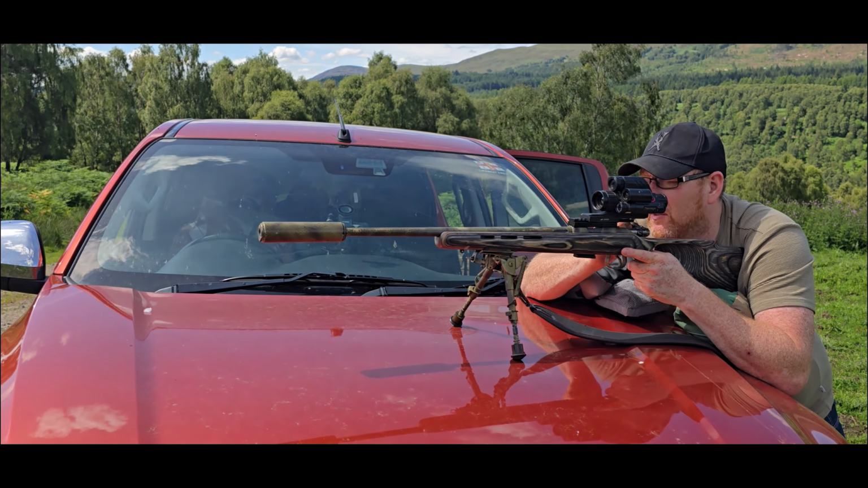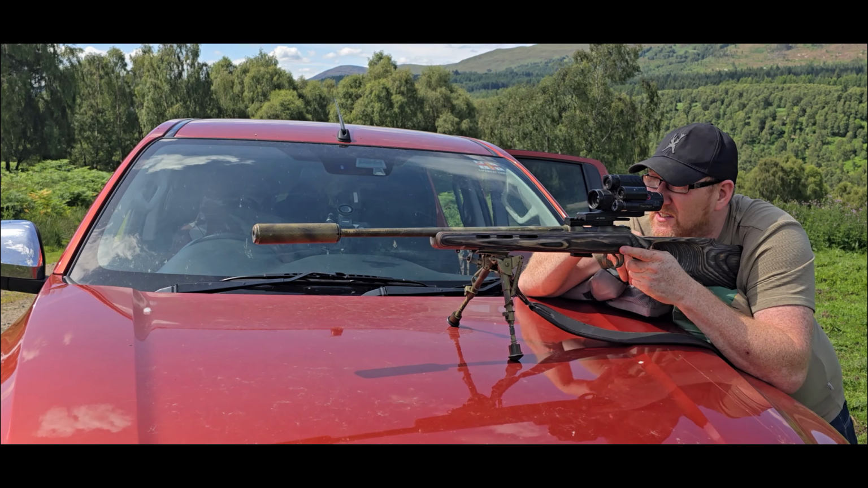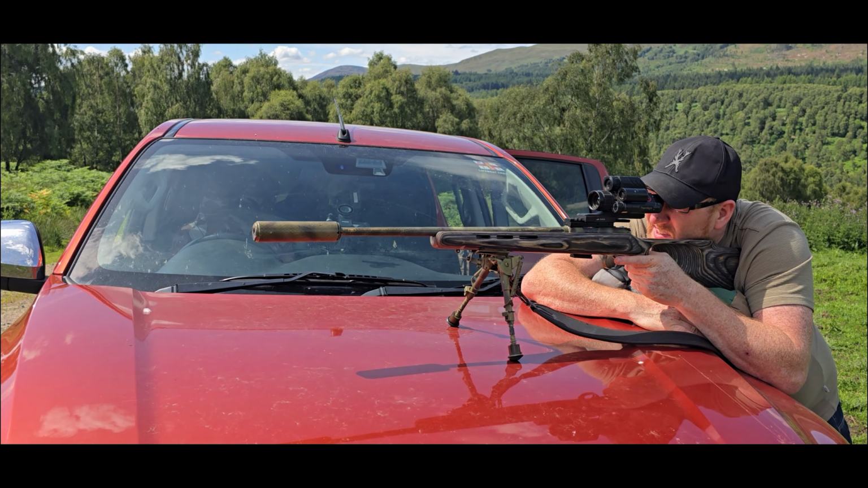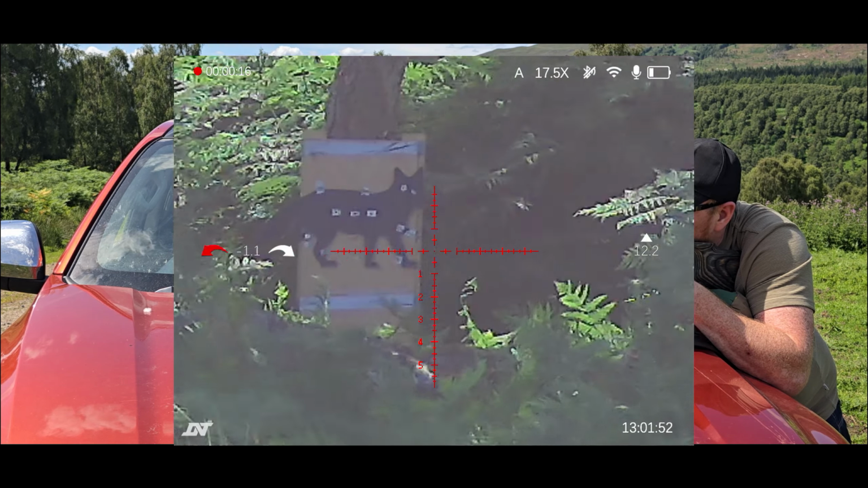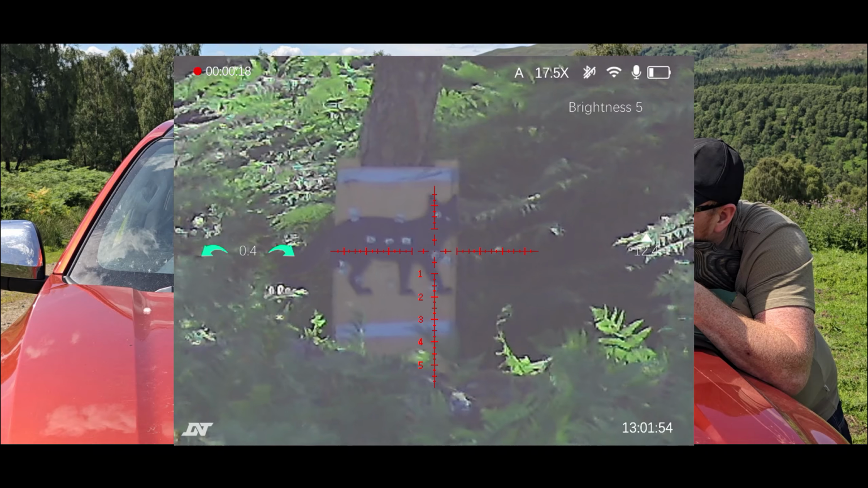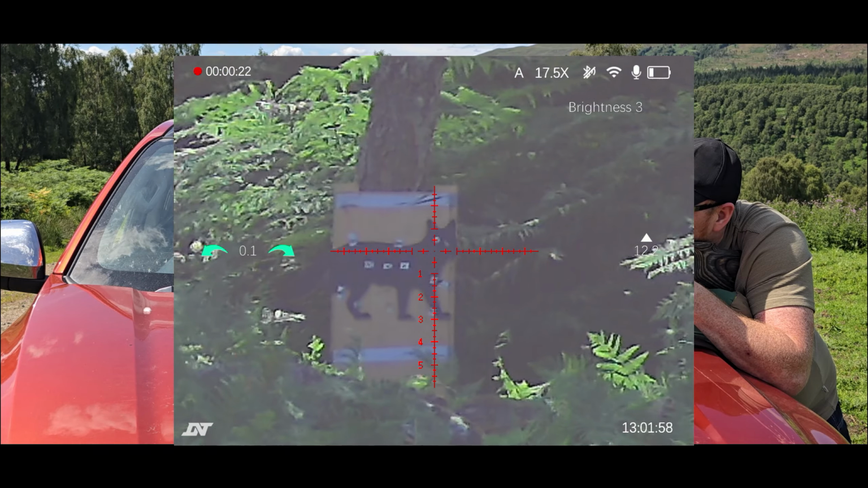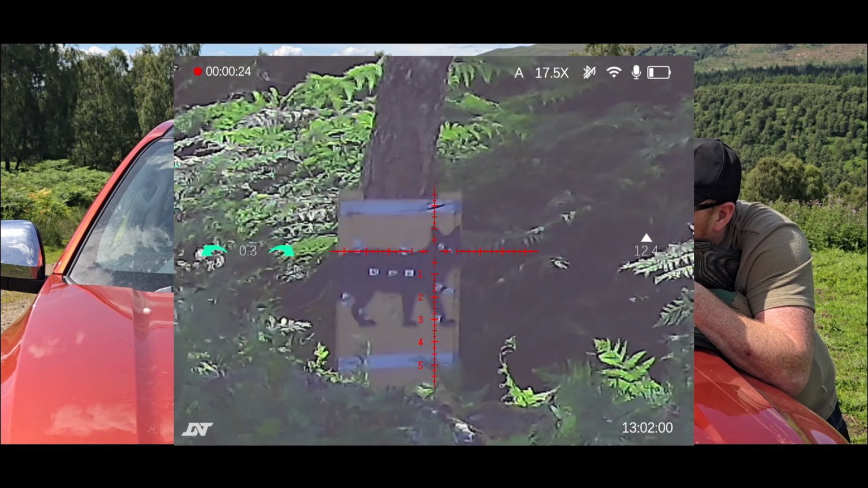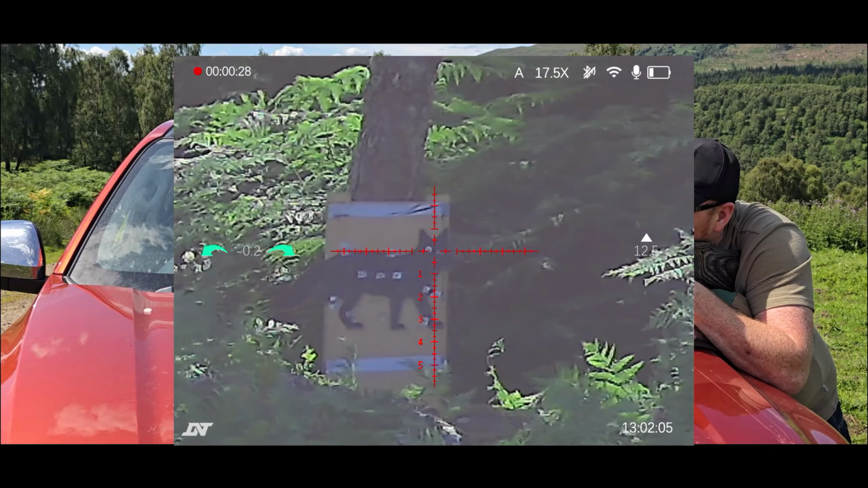Now I'm going to put a couple of rounds into the head of this box and see if it's on target. Just bring this a little. Probably see it better in the thermal than what I would.